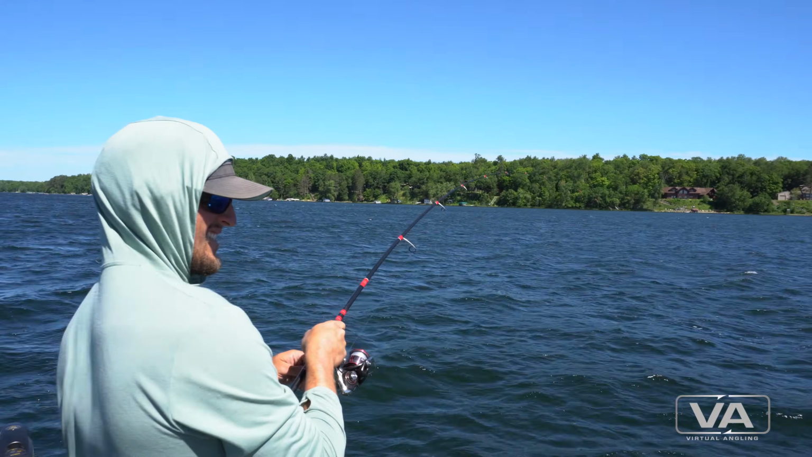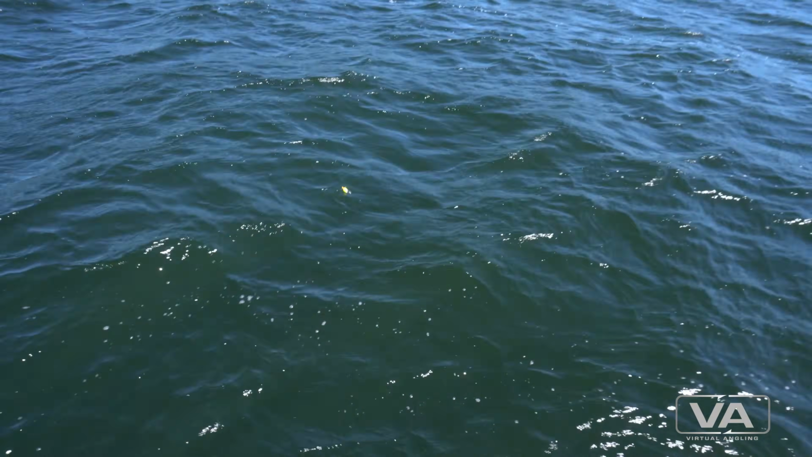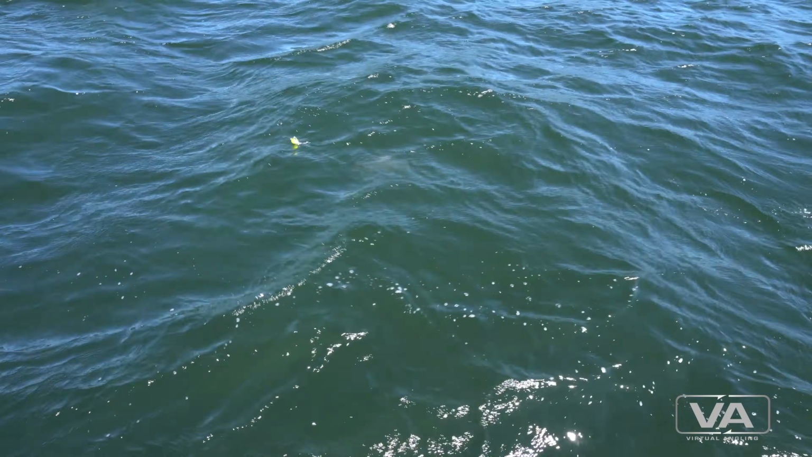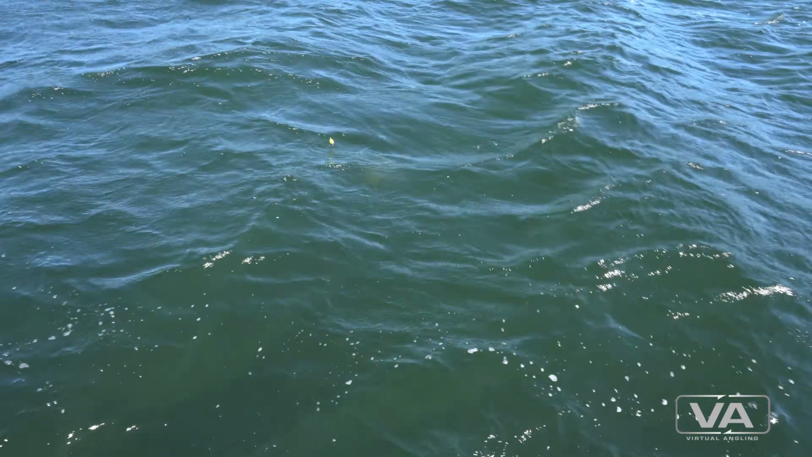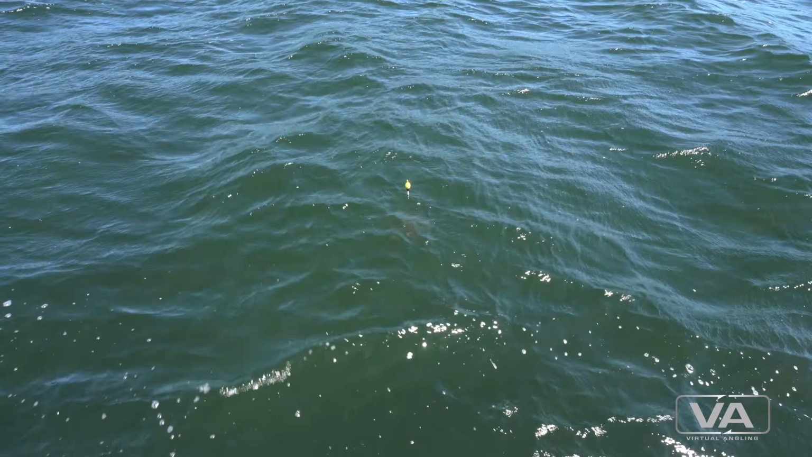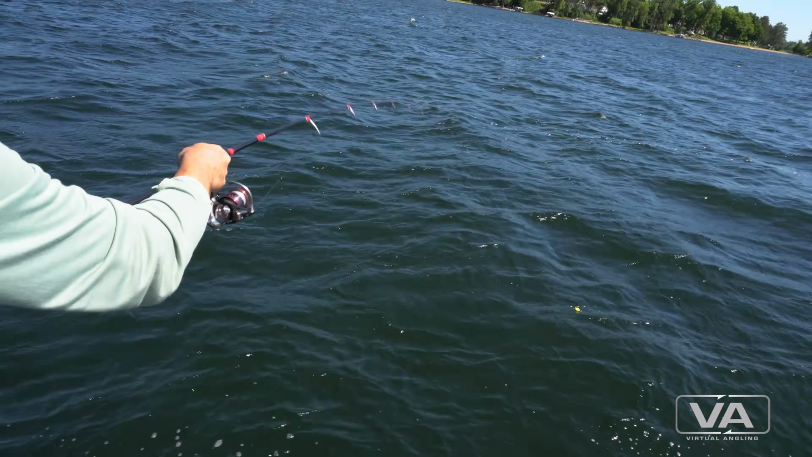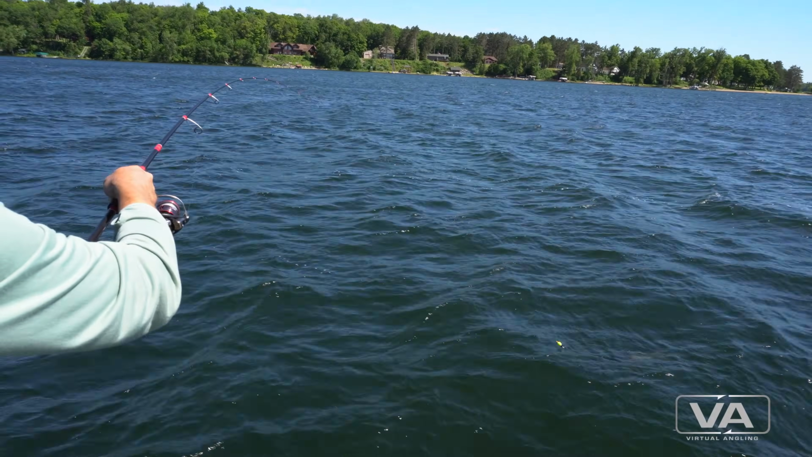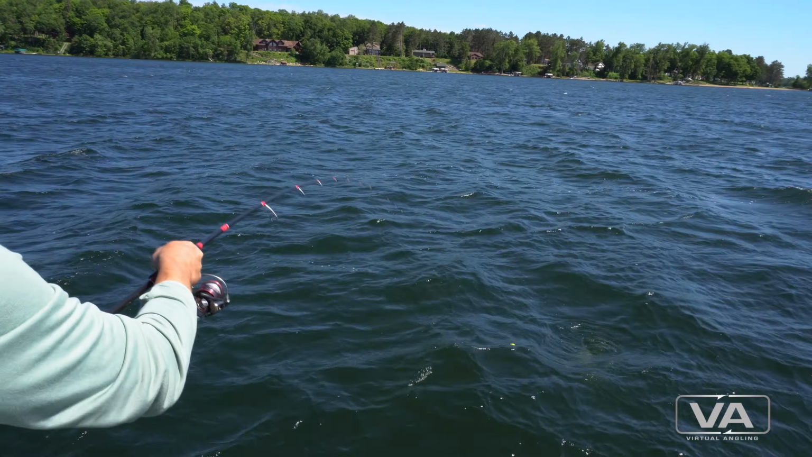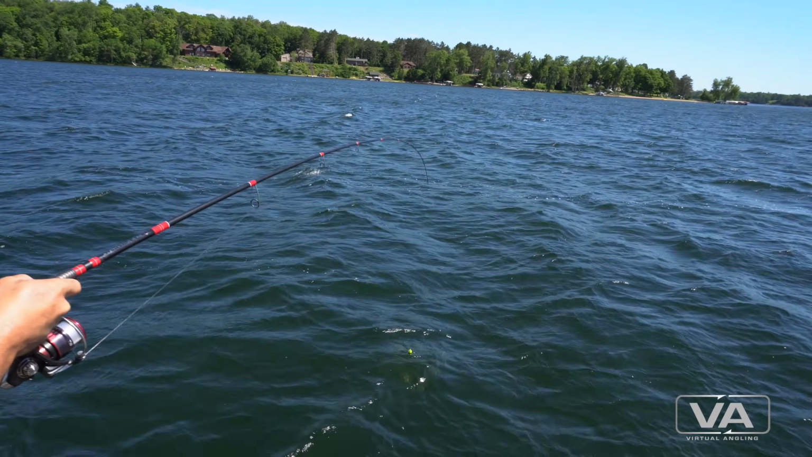Another feisty mid-20s, I think. Good school. Sitting there, quite a few fish. Just letting those waves work that leech up and down. It's firing up those fish quite a bit. Hard to beat slip bobbering in the waves. Gives it a really nice natural action.